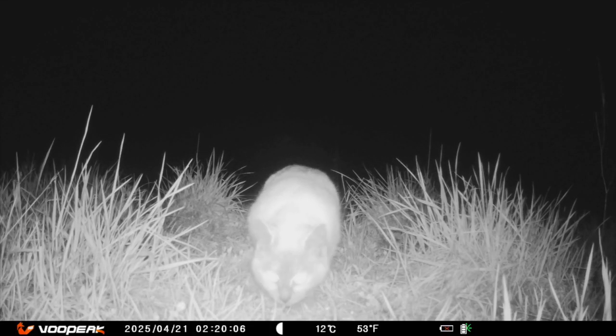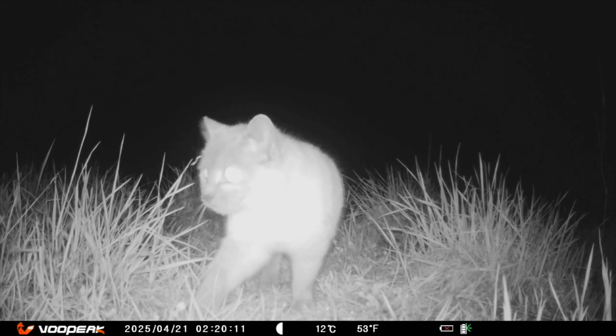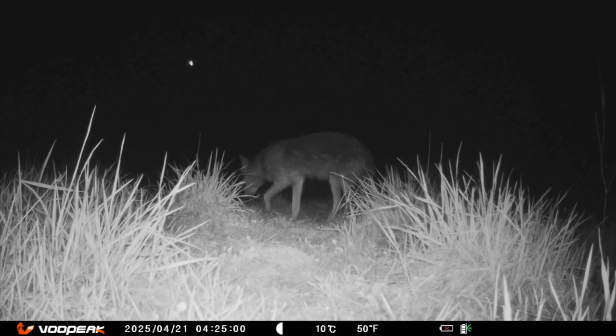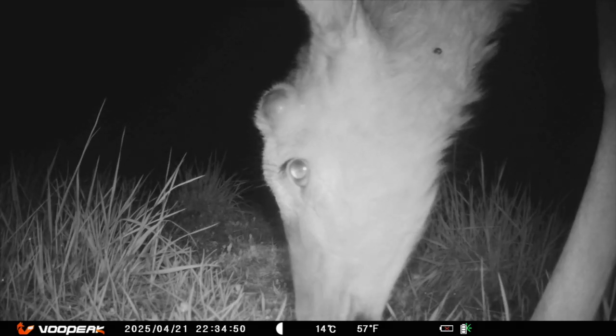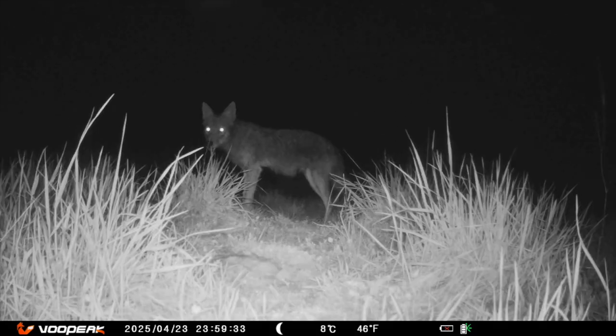The cat is going to do a little detective work. Smelling. You and I could walk a trail and never suspect what's been there. These guys seem to know who comes and goes. Wait, is that a tick on the deer's neck? It's a possibility. And where did that unfamiliar cat come from?